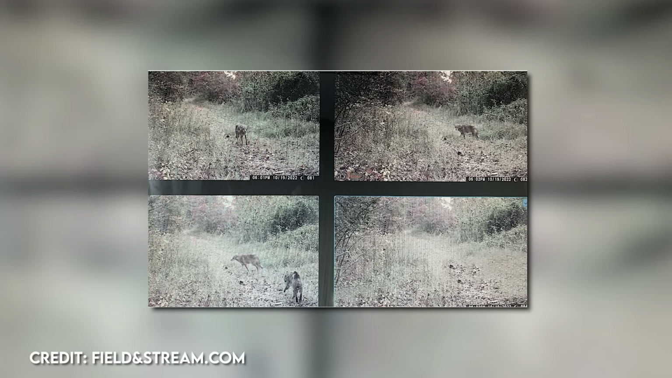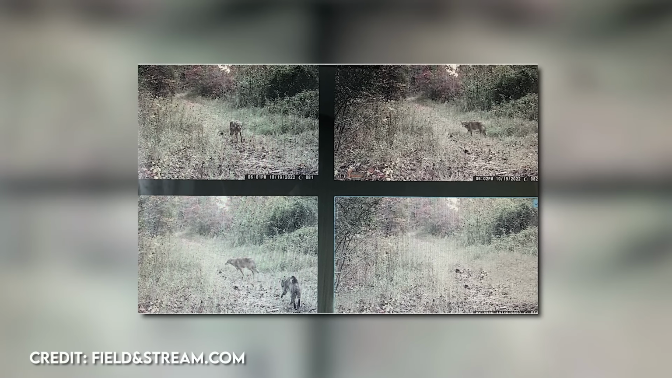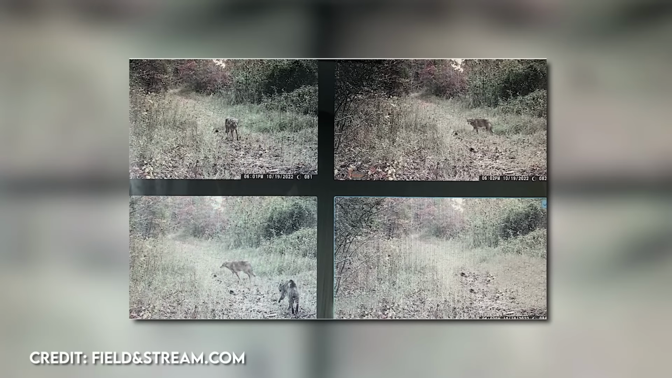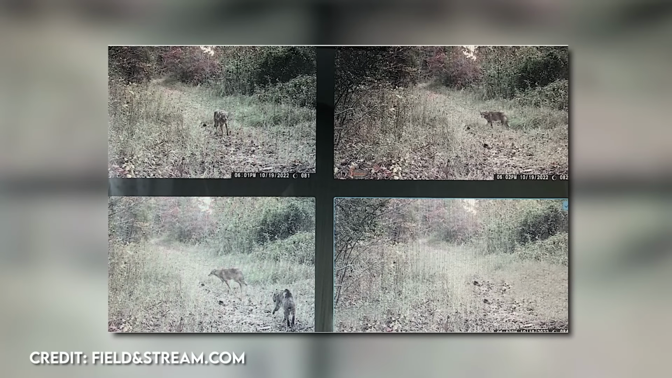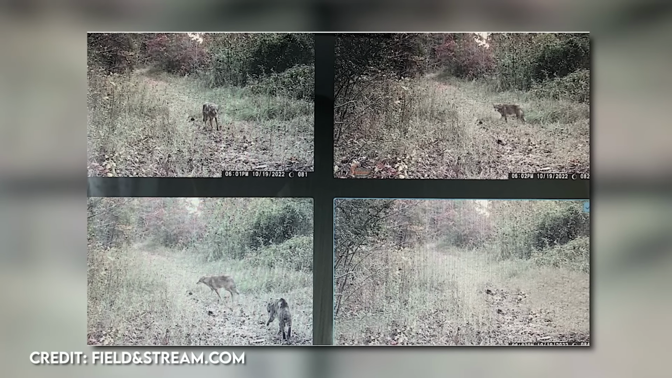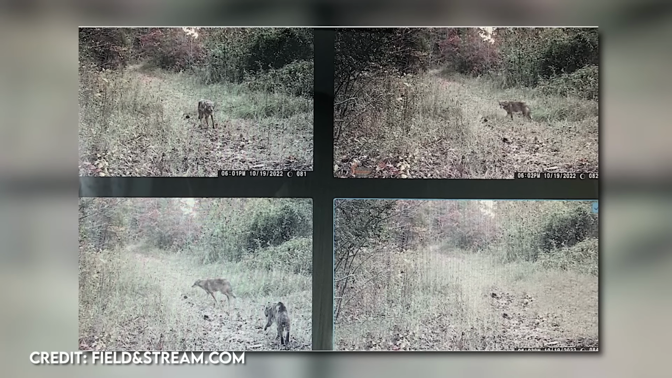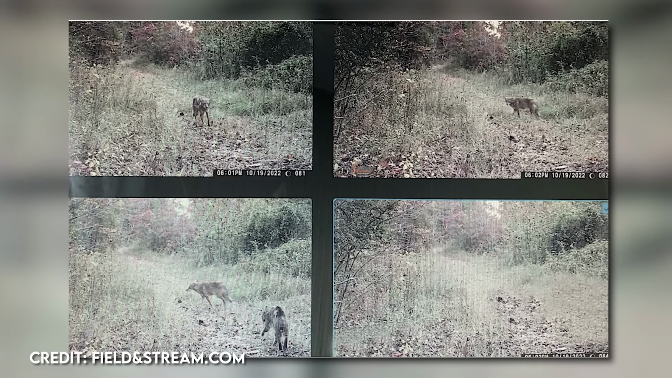This next clip shows a few photos from a trail camera. A man captured a rare and intense standoff between a coyote and a bobcat on his trail cam. The footage shows the two animals facing off, with the coyote appearing to be on the defensive as the bobcat advances. Despite their similarities in size, the bobcat wins the standoff and the coyote eventually retreats.